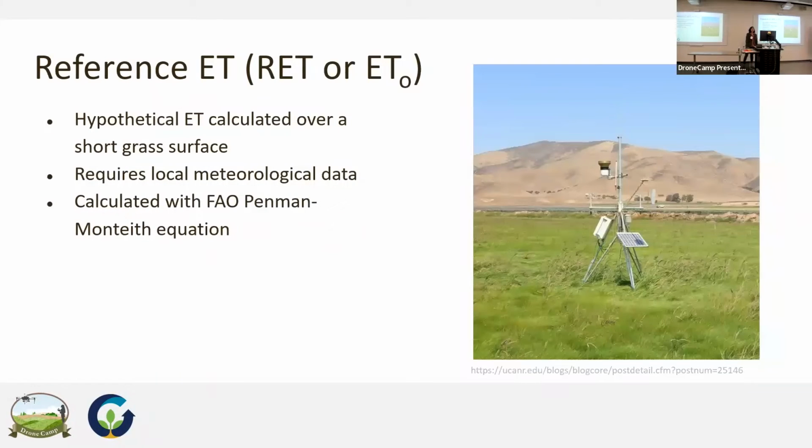Reference ET. How many people in the room are from California or doing work here? Okay, who's heard of CIMIS? A couple, okay. Everyone should know about CIMIS. It is the California Irrigation Management Information System. That sounds like, okay, well, I'm not interested in irrigation management. Why do you need to know about CIMIS? It is a really broad network of weather stations throughout the state that's maintained by the Department of Water Resources.